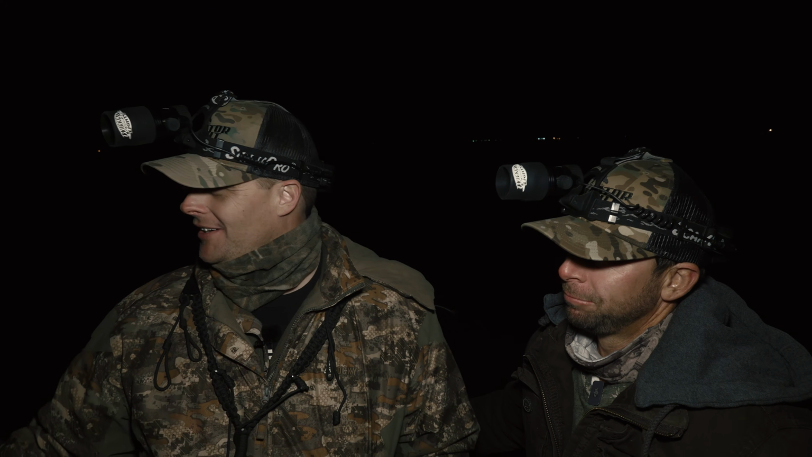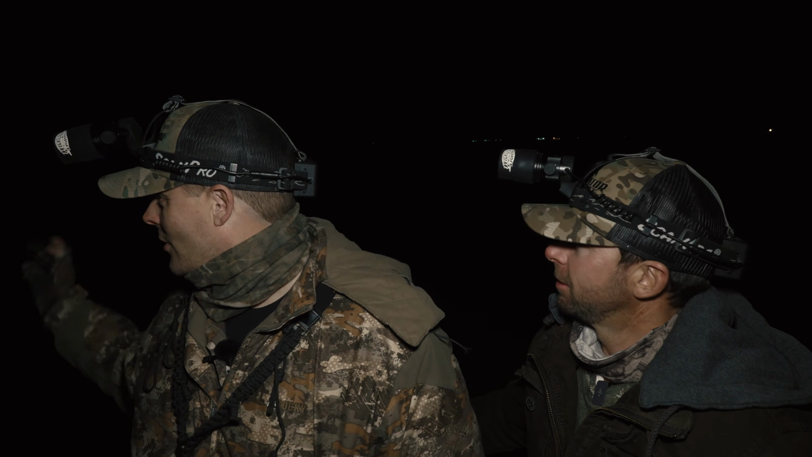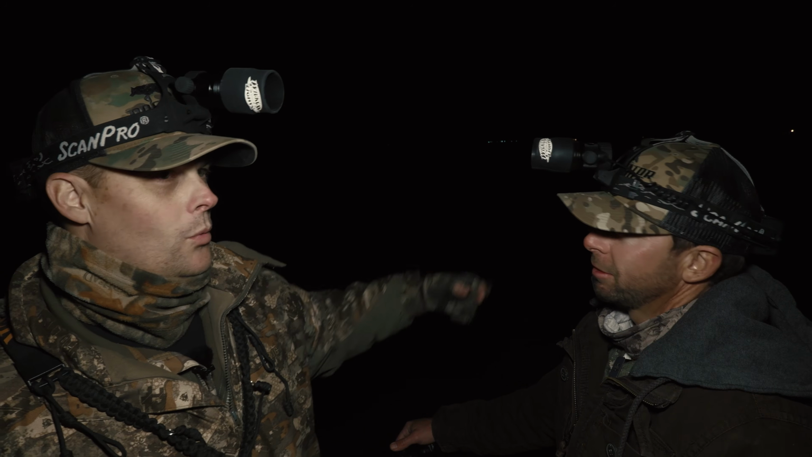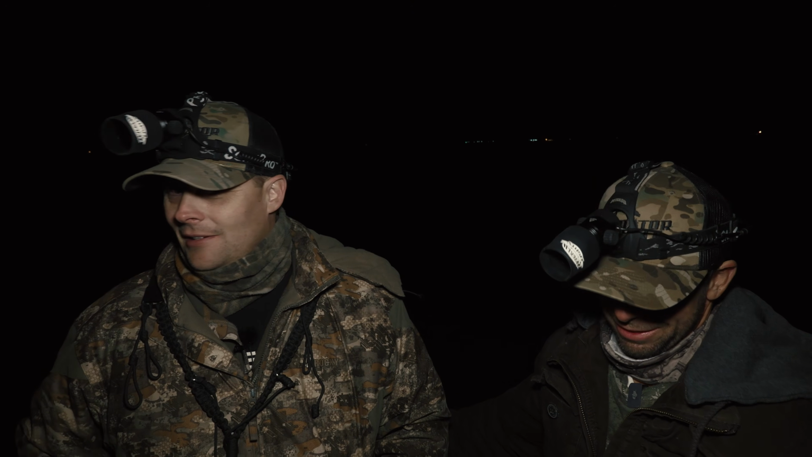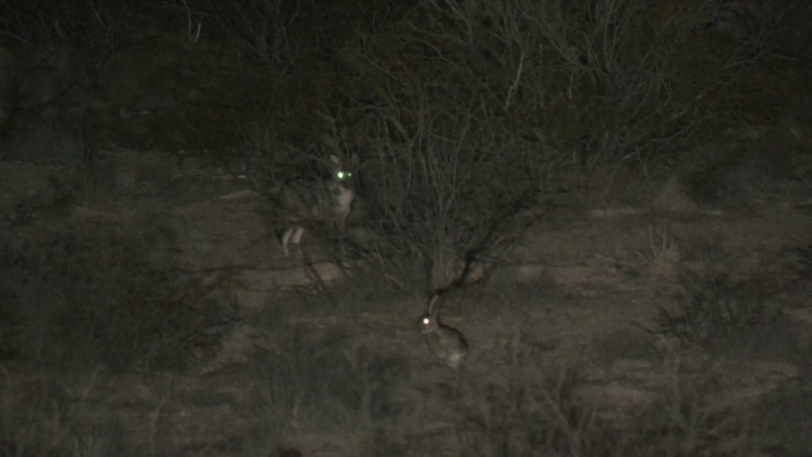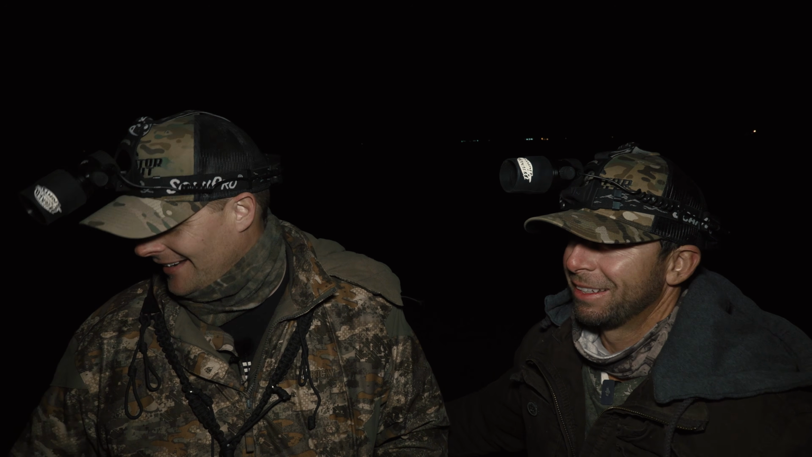I gave it back to you. Barking, whistling, growling, doing everything we could. And I'm talking went all the way around here. The wind is like dead. And the only time he'd stop was right on the other side of the thick mesquite. I was trying to time it to where it'd stop him in a clearing and he'd stop right behind a bush. Dang, every time.